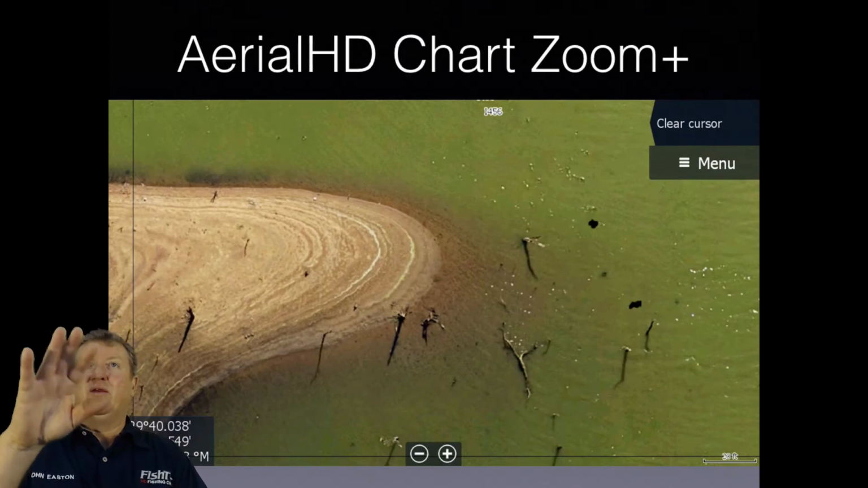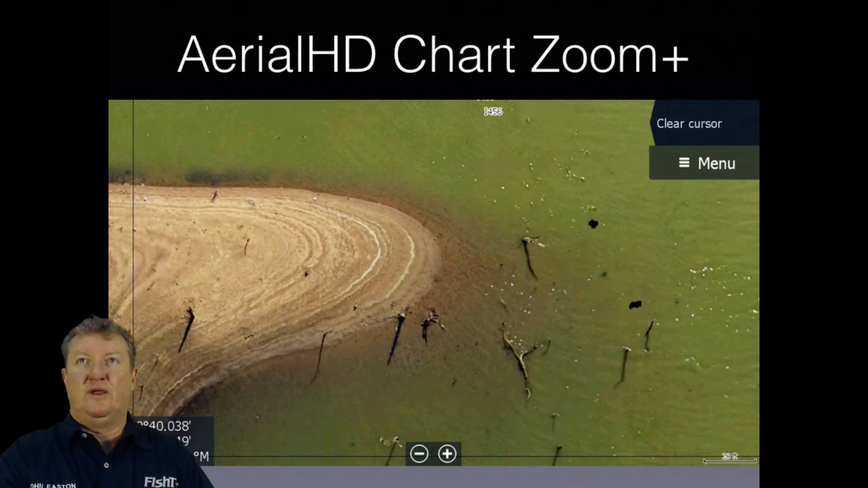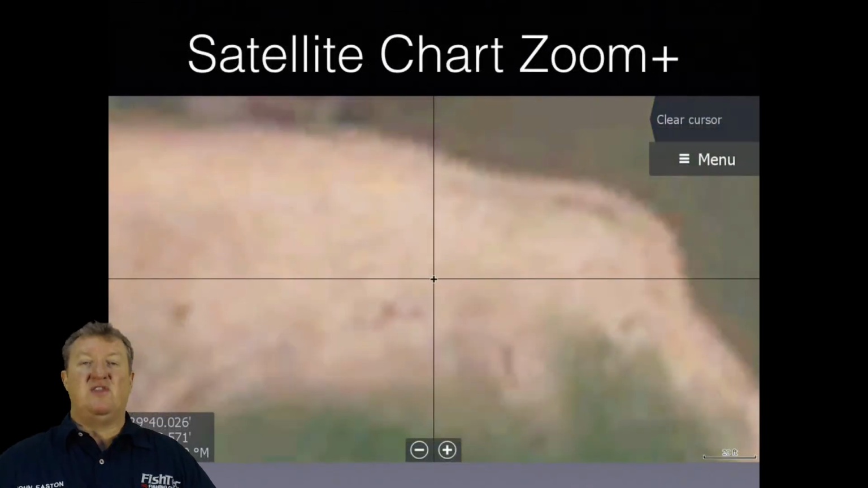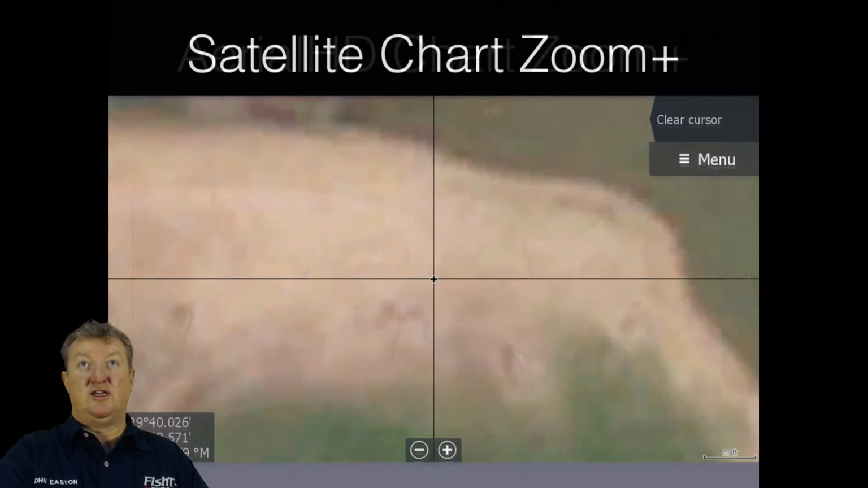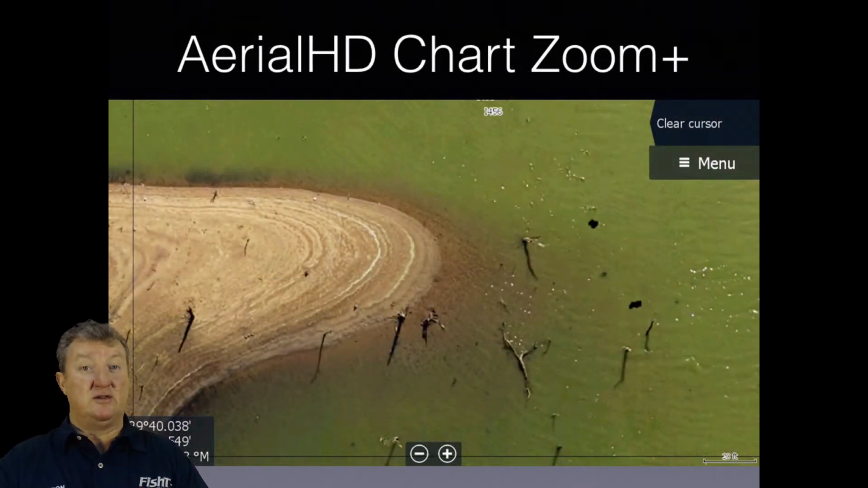Okay. And yeah, look now, imagine if that was on your chart plotter, on your fish finder. You pitch up to the spot, the water now is 100%, so this is all covered with water, and you put on your FishTec charts or your homemade chart, and you put this on. But if you've got a FishTec HD chart, you've now got that.